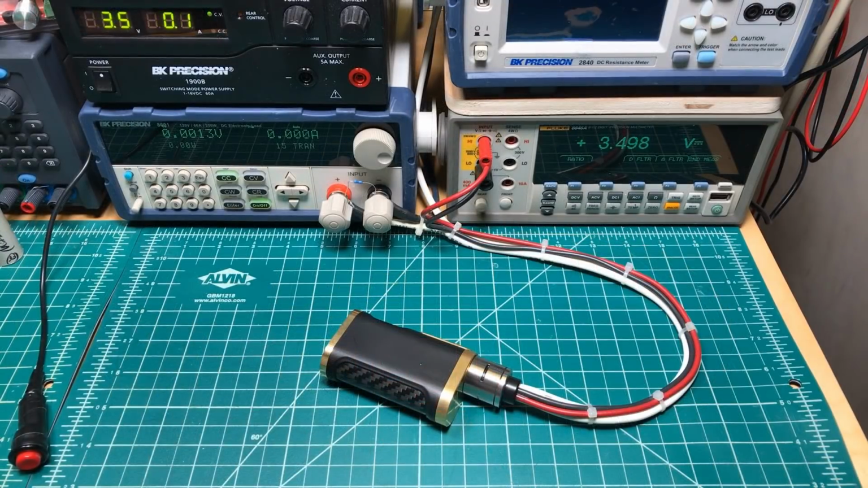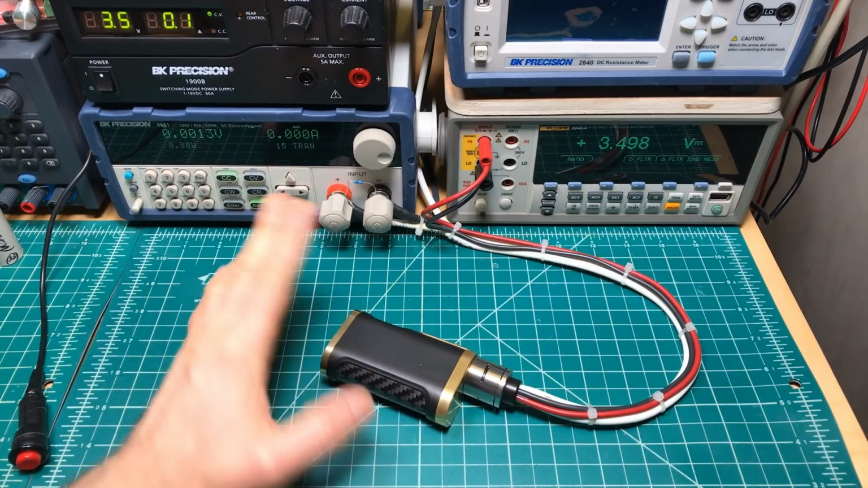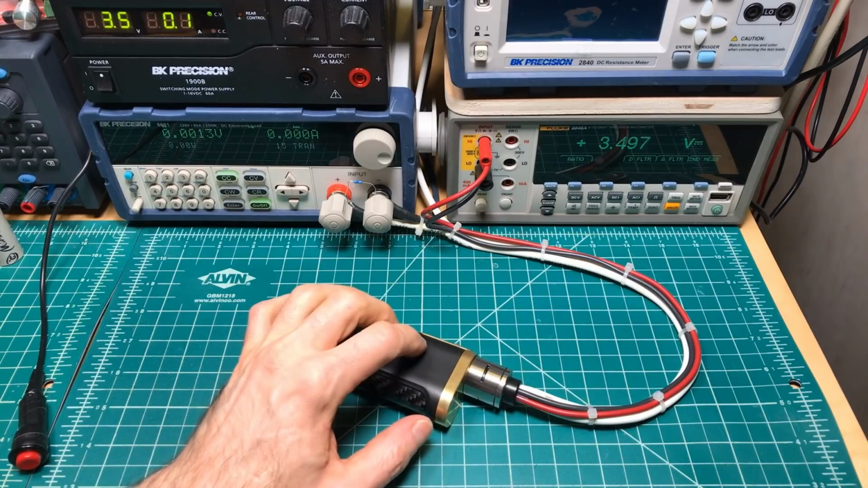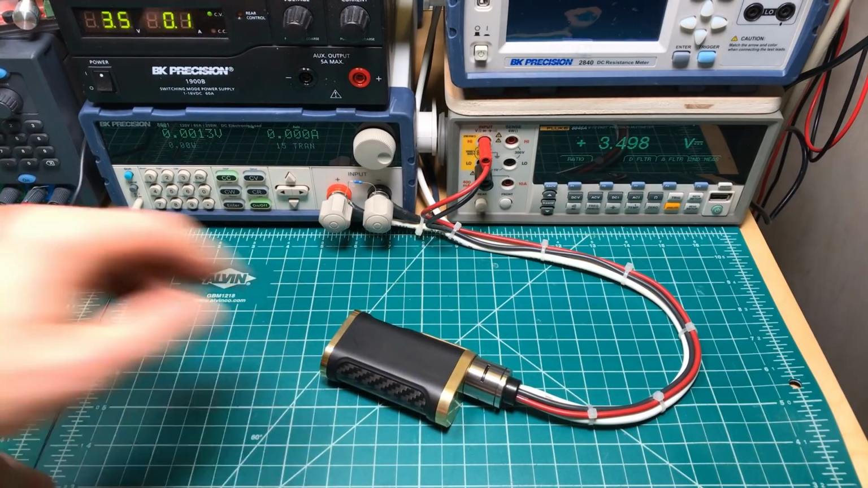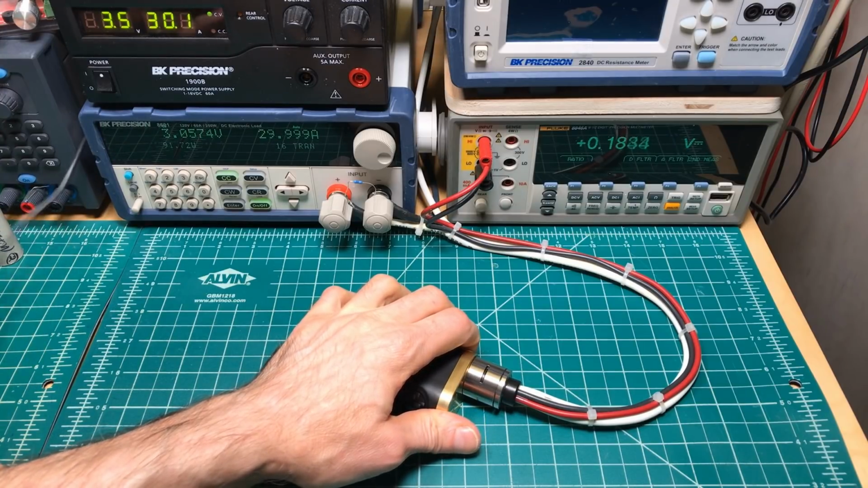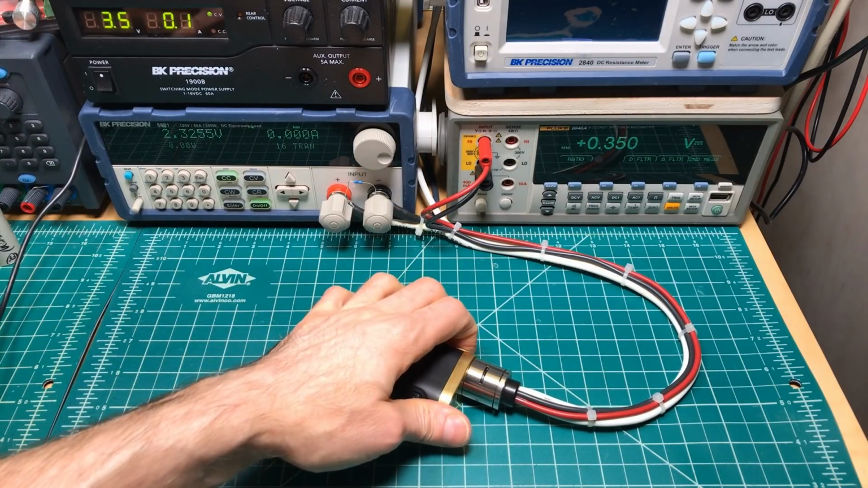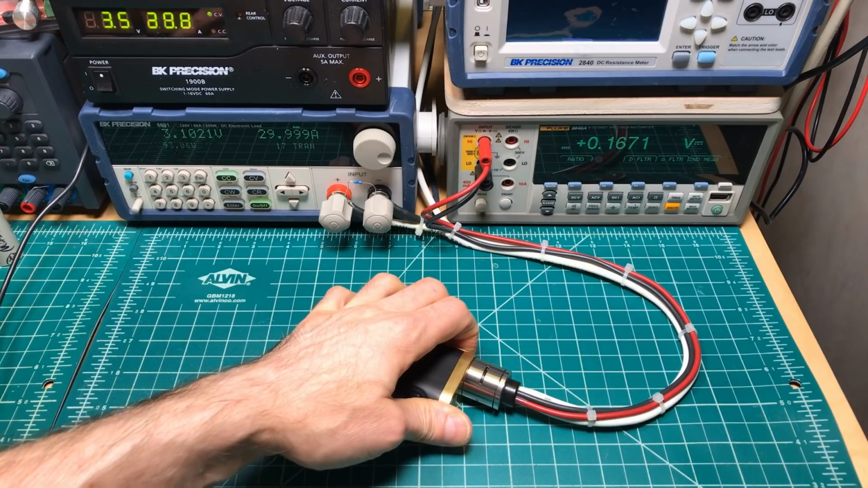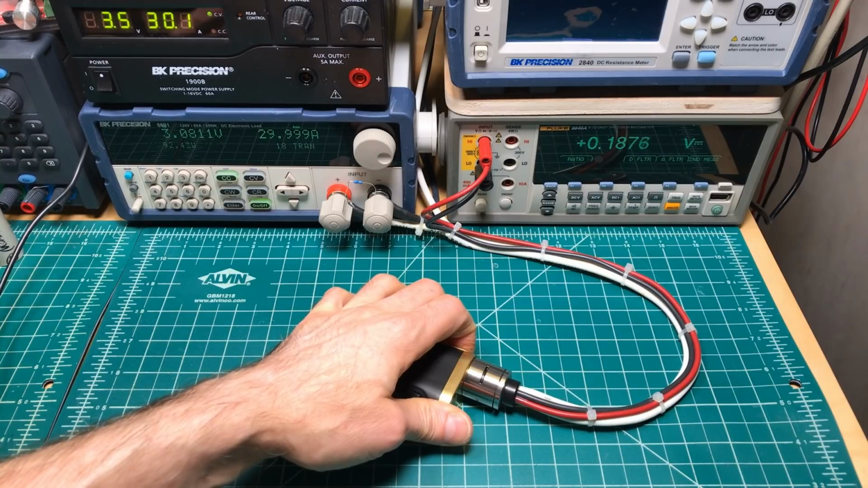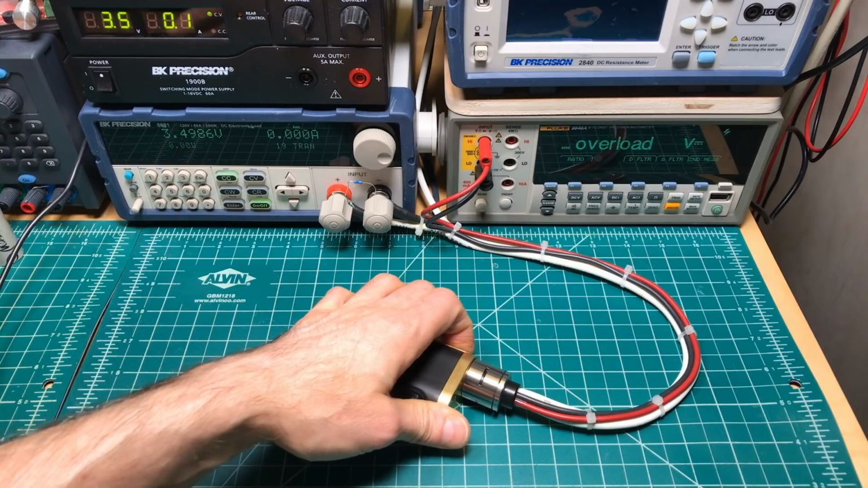I forgot to do that retest of the voltage drop after 200 presses to see if anything broke in, or to see if the arcing damage has caused any change in the voltage drop through the mech. I've got the normal setup, and press the button, get to 0 volts, and we read 0.178. What I read before was 0.175. That's about the average before. 0.166. That was a harder press, though. 0.187. 0.17.